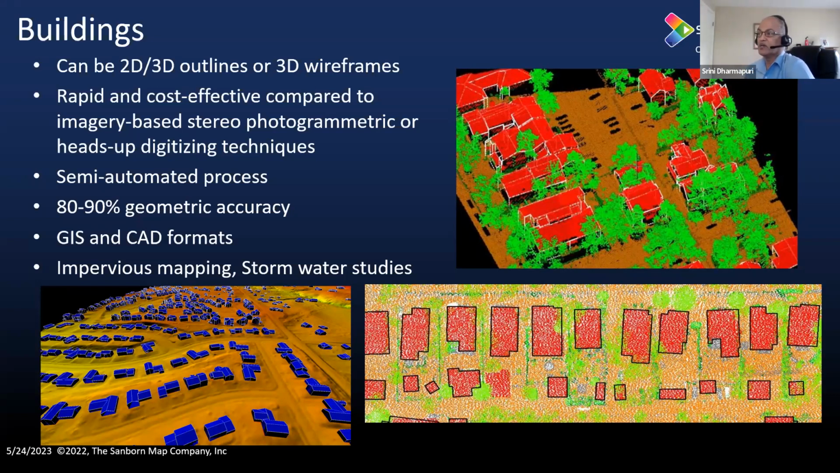And as I said earlier, buildings are a very major component contributing to the impervious surface. So for any stormwater studies and impervious mapping, buildings are one of the important layers that need to be created for those types of studies.